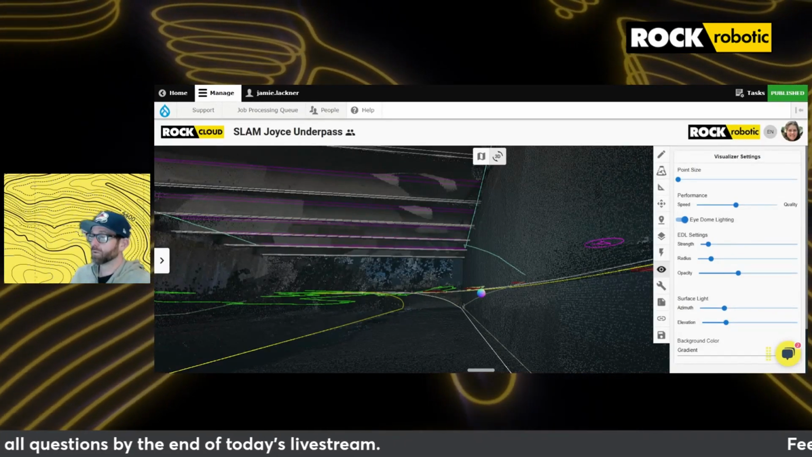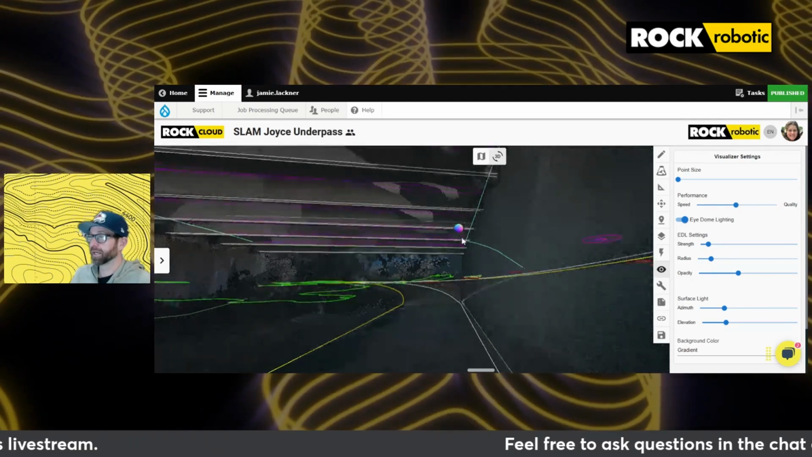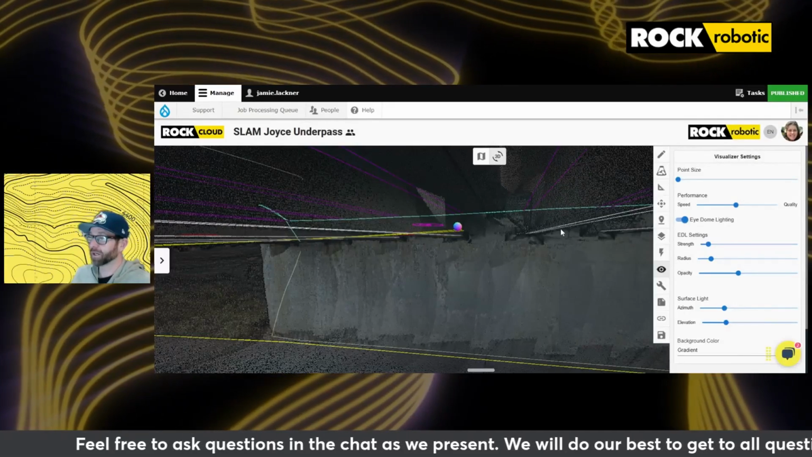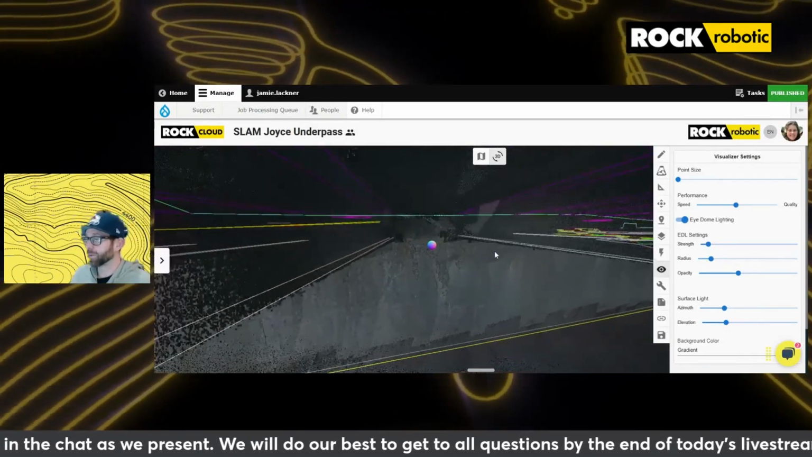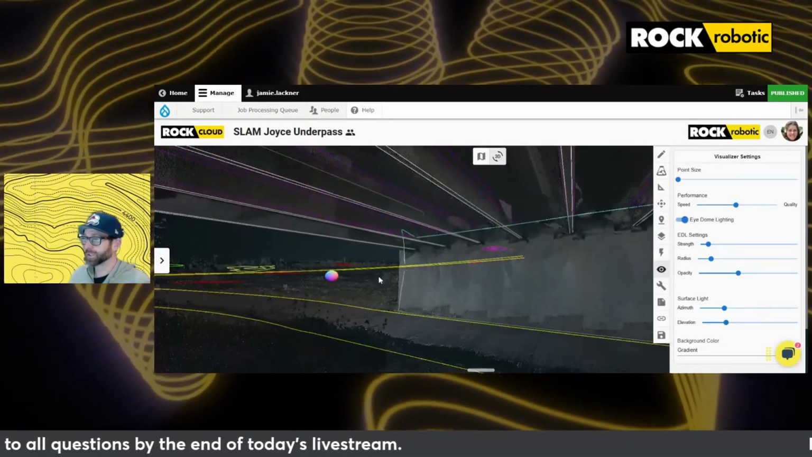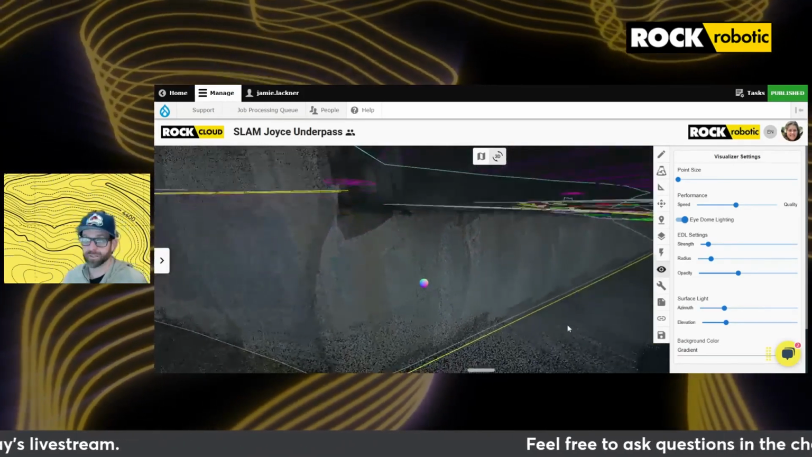And now with ROCK's versatile approach, with our lidar units and the SLAM docks that we offer, you can get planimetrics derived in this underpass on those support beams from a SLAM data set that we were able to get aligned to survey grade accuracy. Just thinking about that and letting that sink in is really impressive.